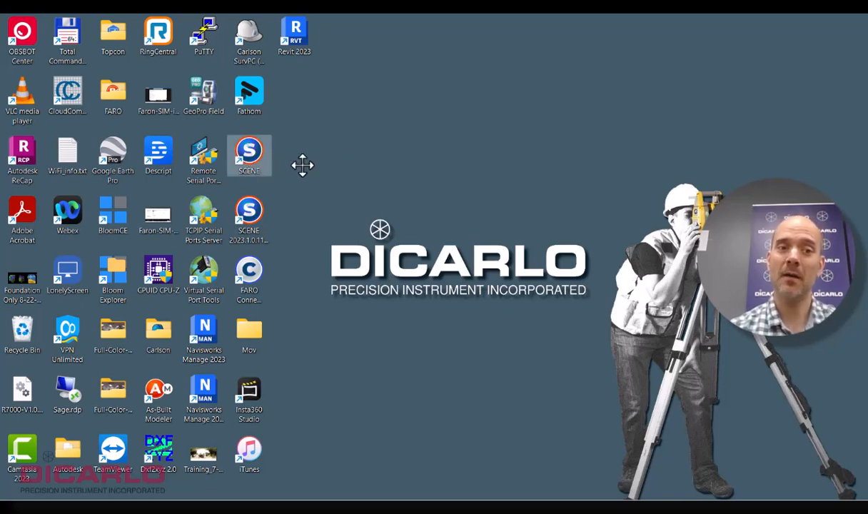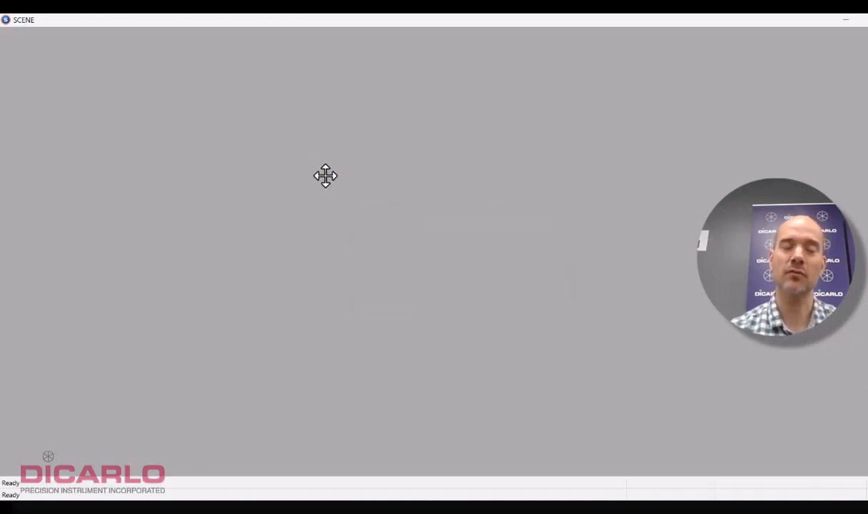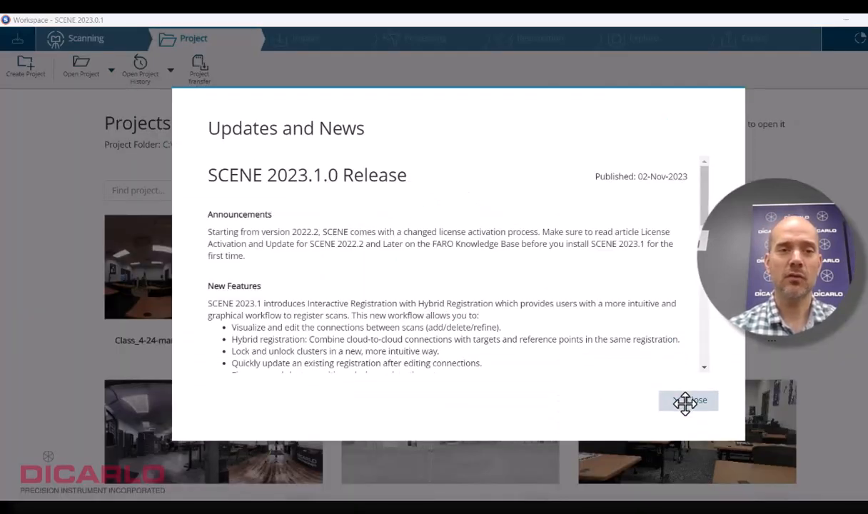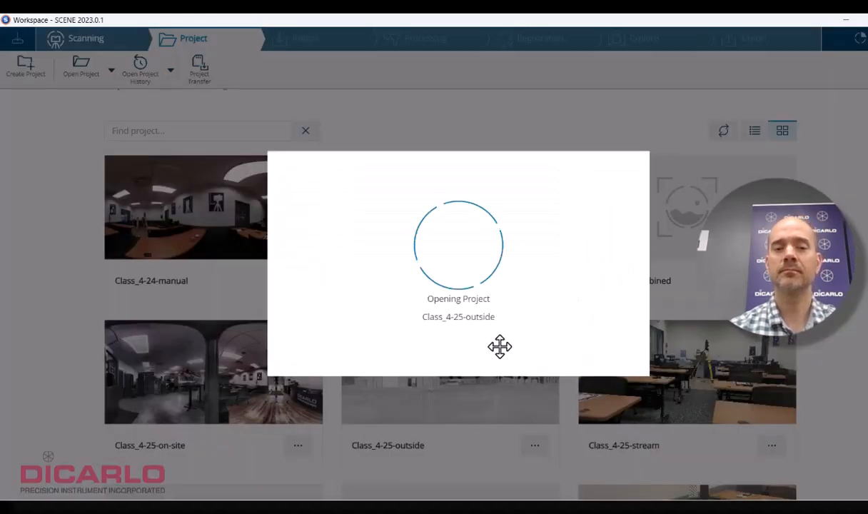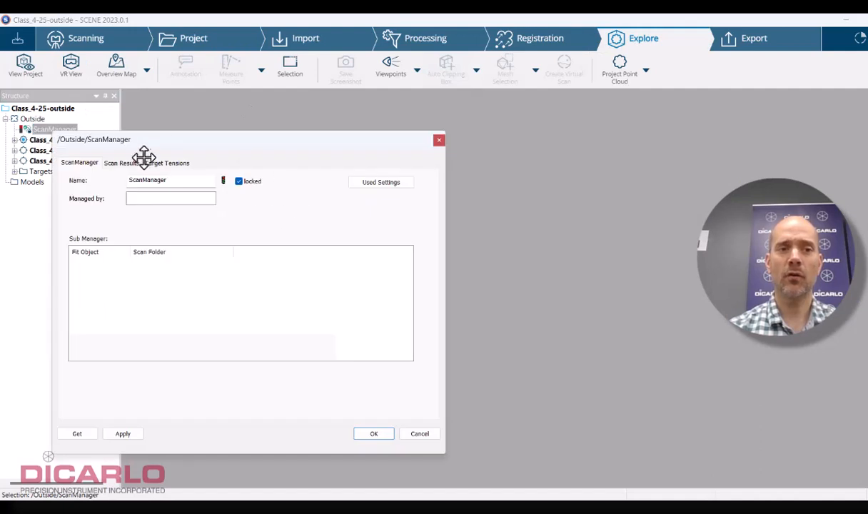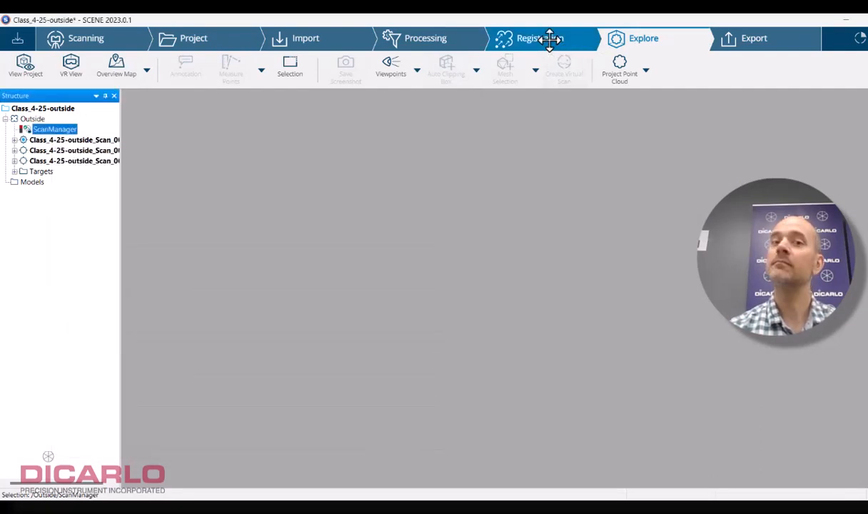So I'm opening up FARO SCENE 2023.0.1, which is the previous version to this thing. And notice, it's going to warn me that there's a newer version. I'll ignore it, yes. We will now open it back up. Same project. Notice, really horrible values right now. Absolutely horrendous values.